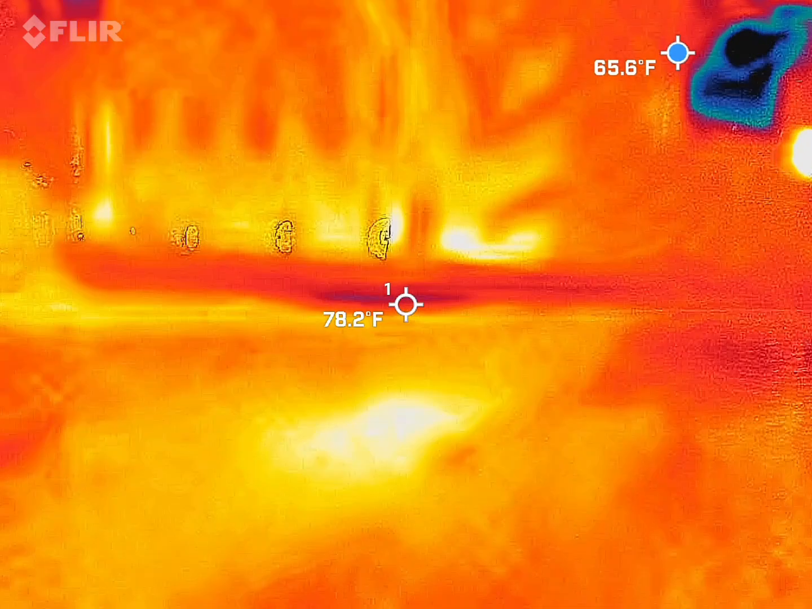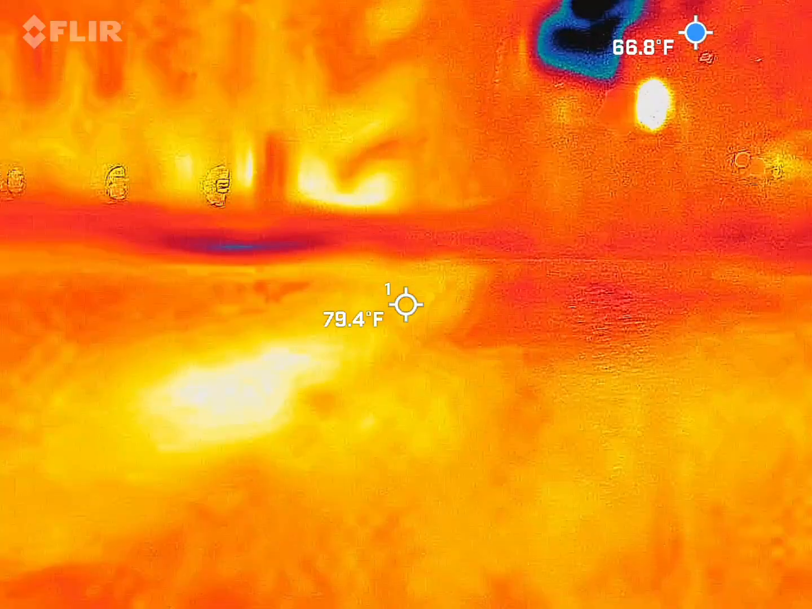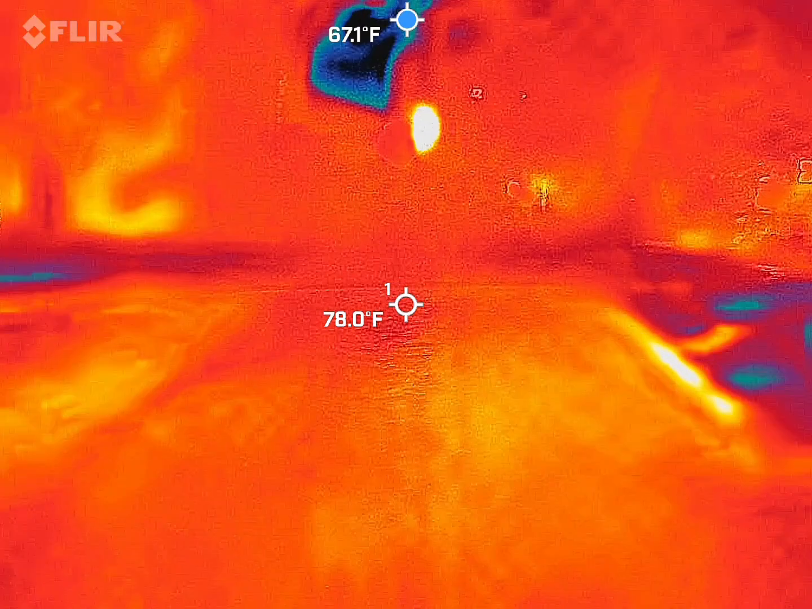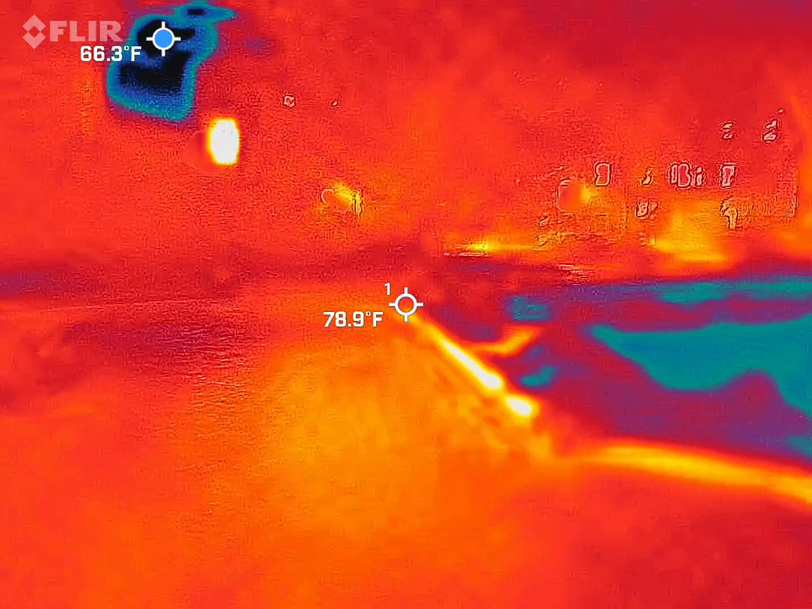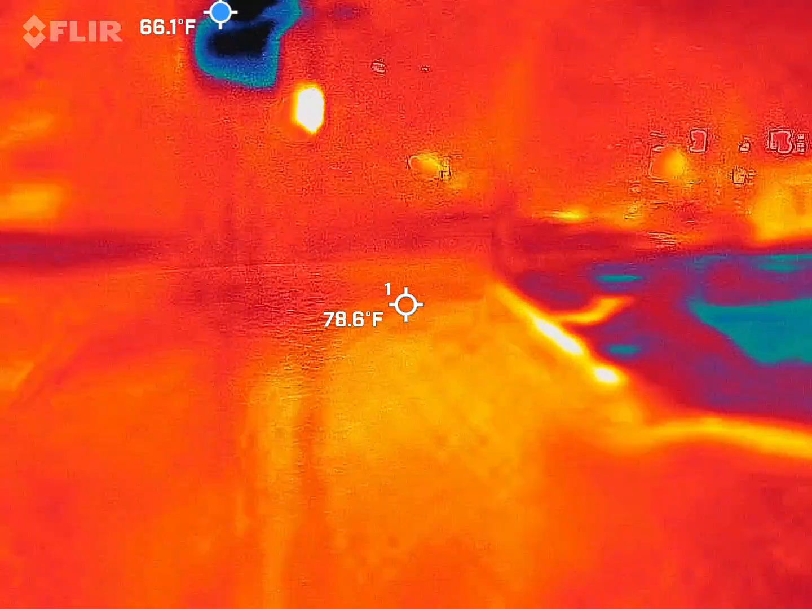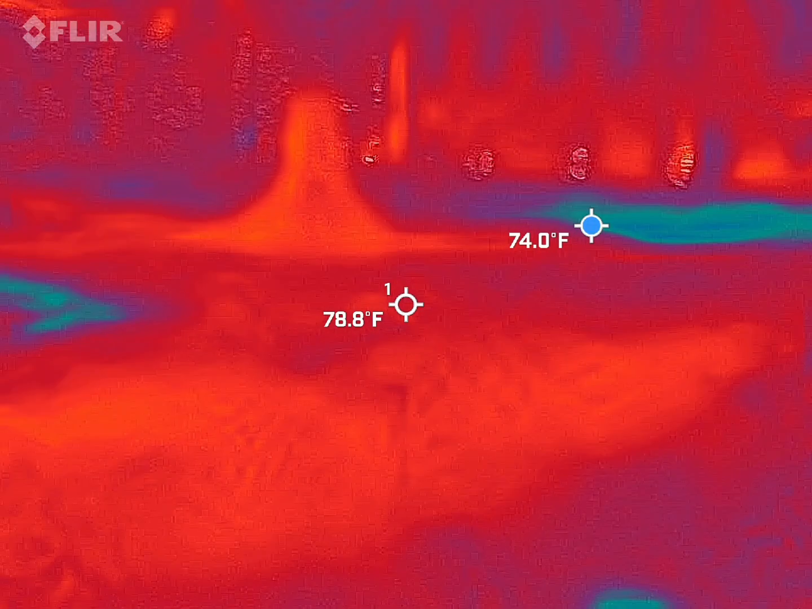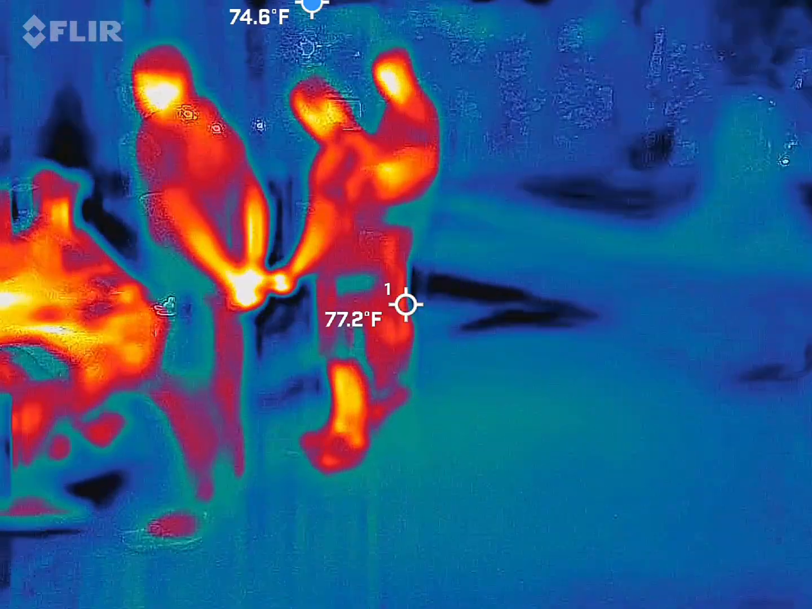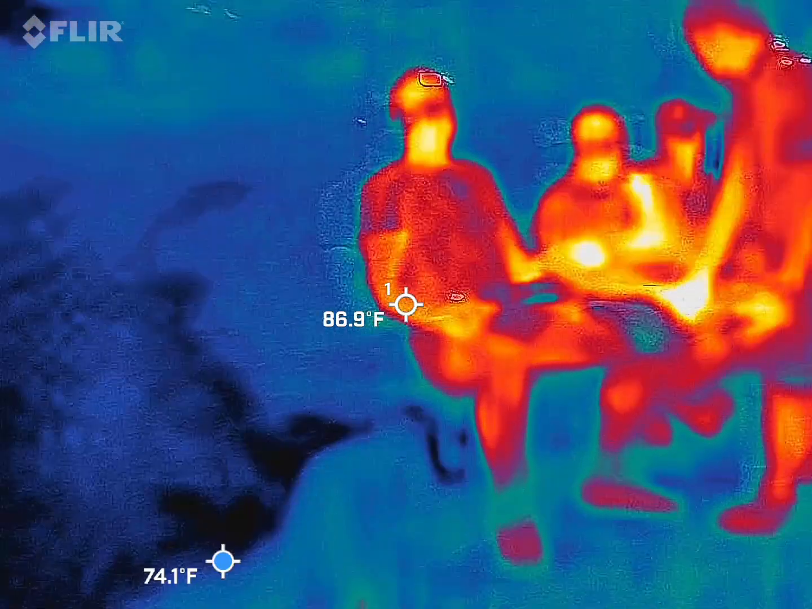Henry, one more image. Make the right decision. You can present it now. Henry going once. Henry going twice. We're getting an image.